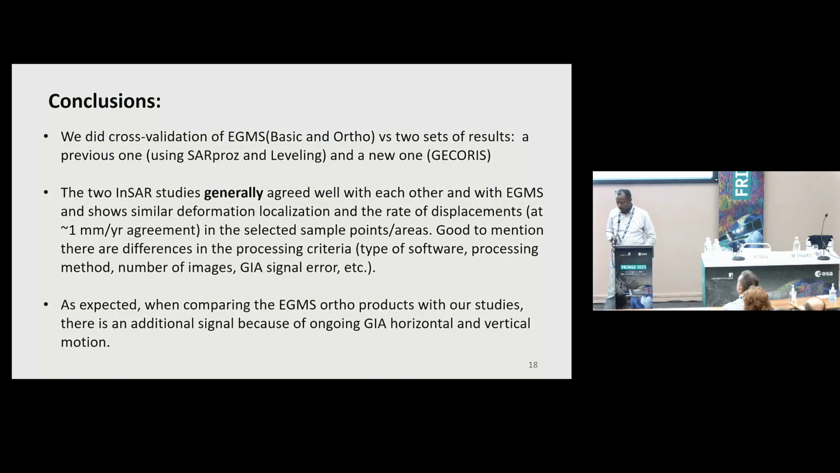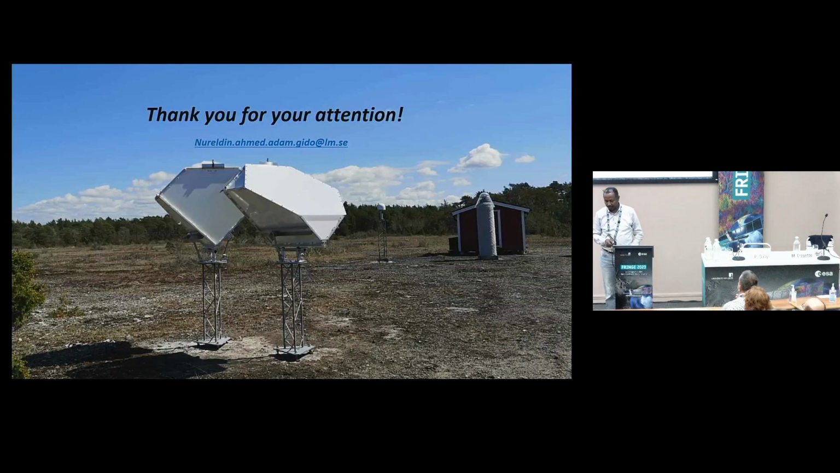It is good also to mention that there are differences in the processing criteria, the type of software, the number of images, and the effect of the GIA signal. As expected, when comparing the EGMS product with our study, there are additional signals because of ongoing GIA horizontal and vertical motion. Yeah, that's all. Thank you.